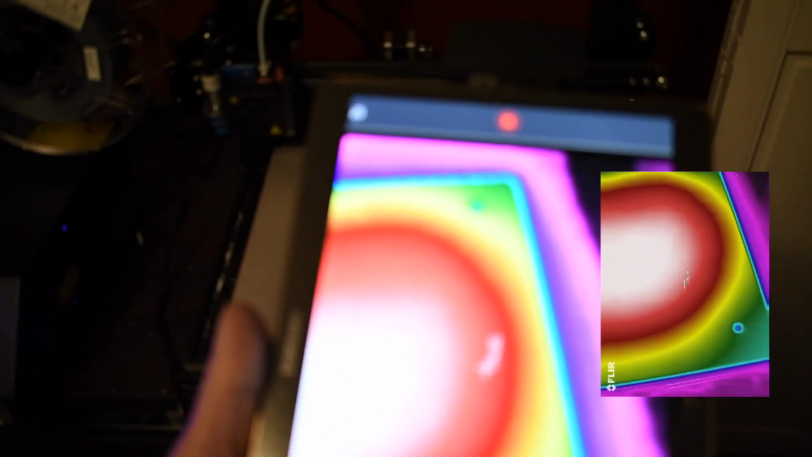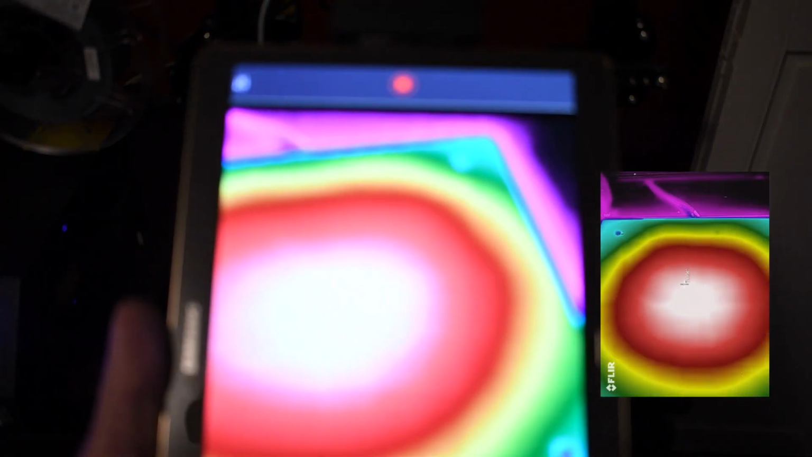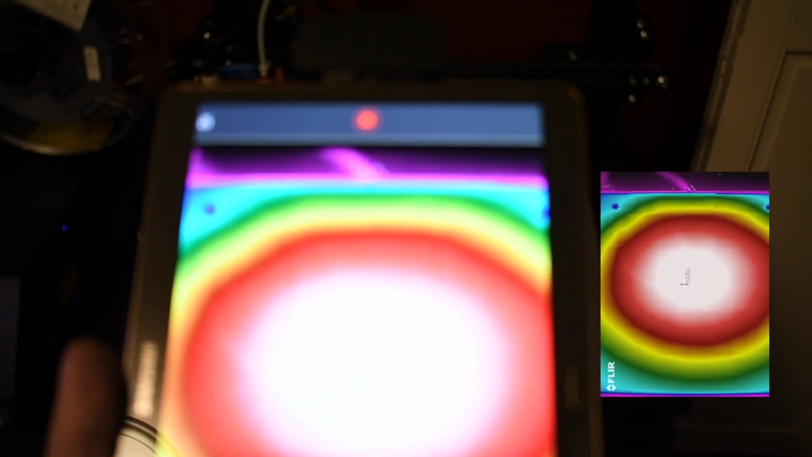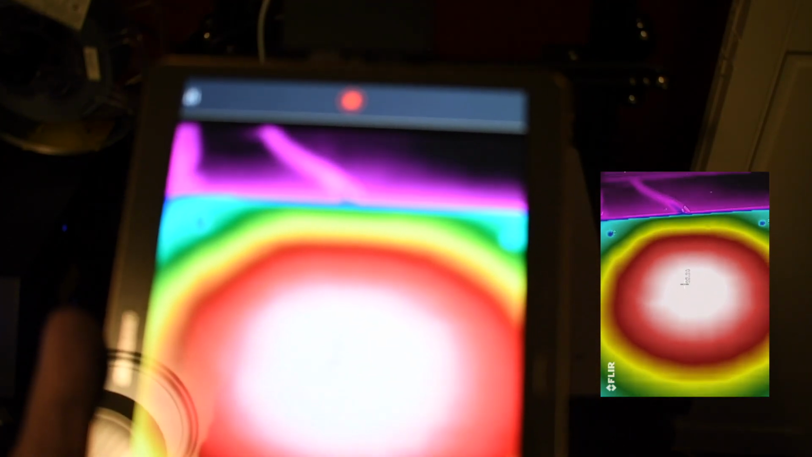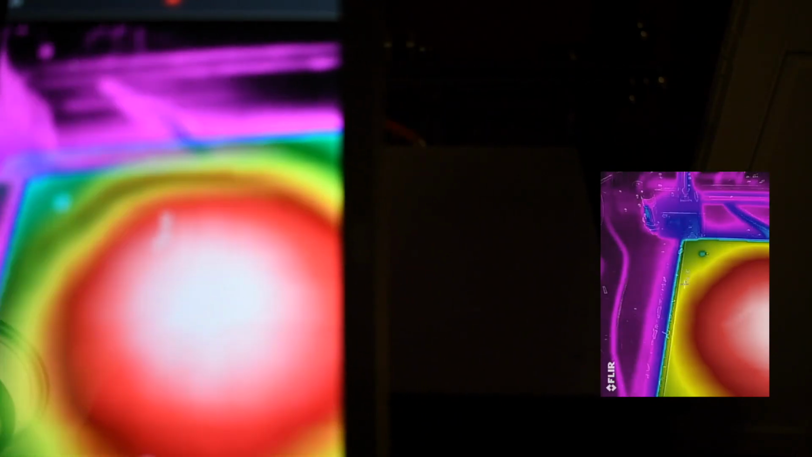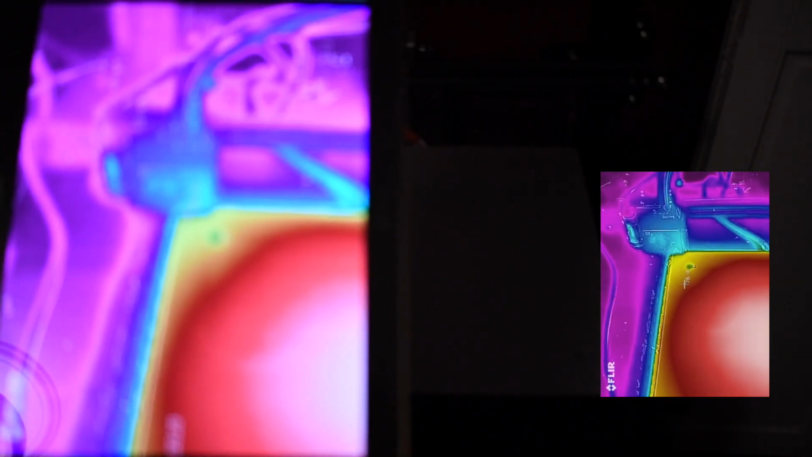because the corners of the pad and even some of the edges are not true, and it seems that the center is the hottest. So yeah, if you were going to be printing a small ABS part, it would probably stick best down the center there. And out on the edges, you might have some curling or some sort of problem with it not staying stuck down.